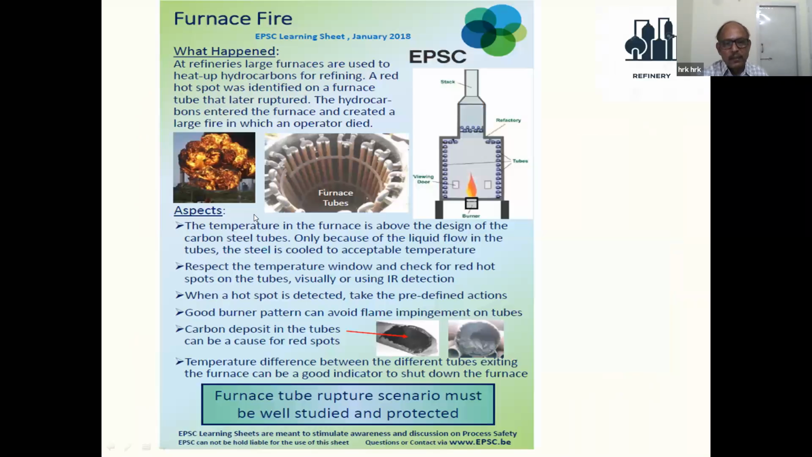As I told, this furnace, in refineries and reformers, the crude oil is circulated and heated, with the waste gas and all. Then we go for further processing, fractioning. Due to a failure, there was a flame impingement on the tubes. The tube failed. That resulted in the fuel coming in contact with the flame, and that resulted in a huge accident.